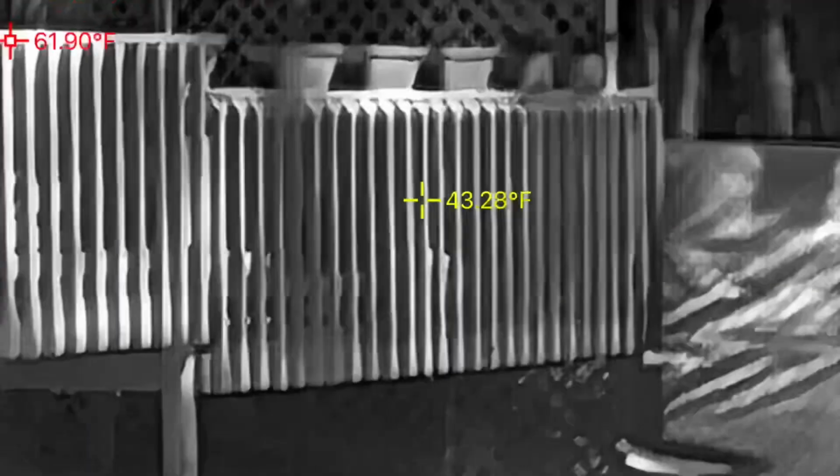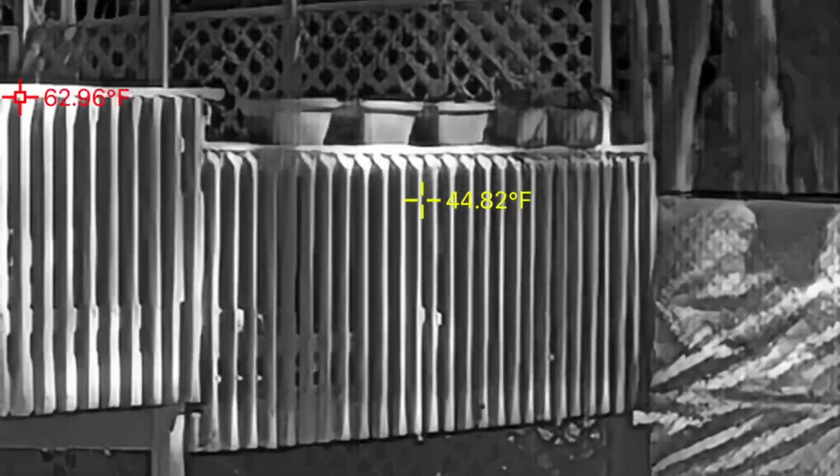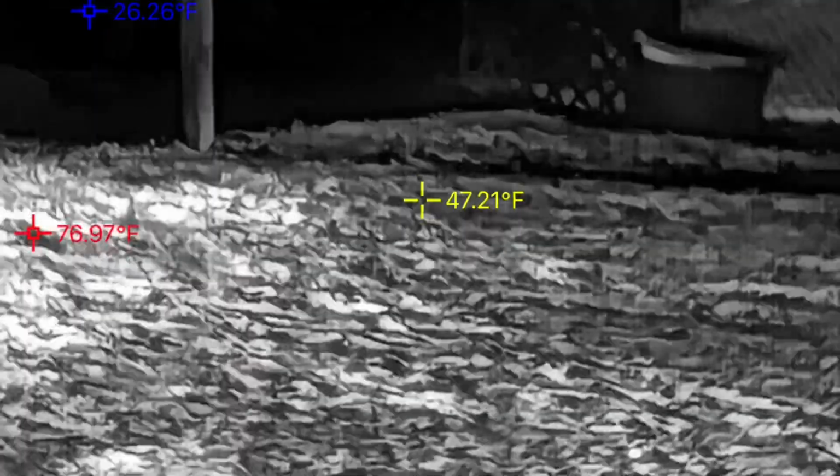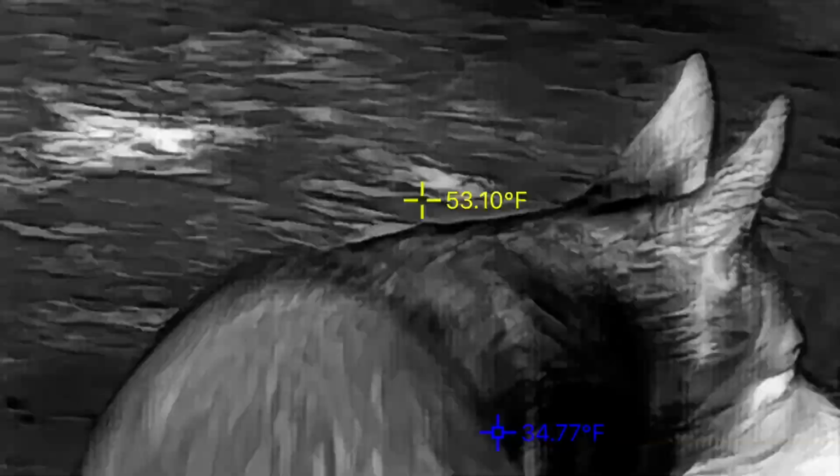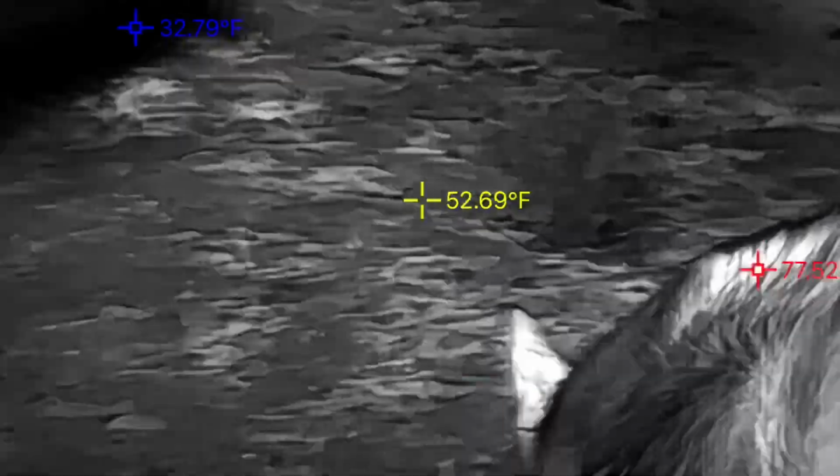Let's go ahead and change to white hot. So now the warmest things in the image will appear as white. As we can see, perhaps if we look at Cal, we see him in white, just about.